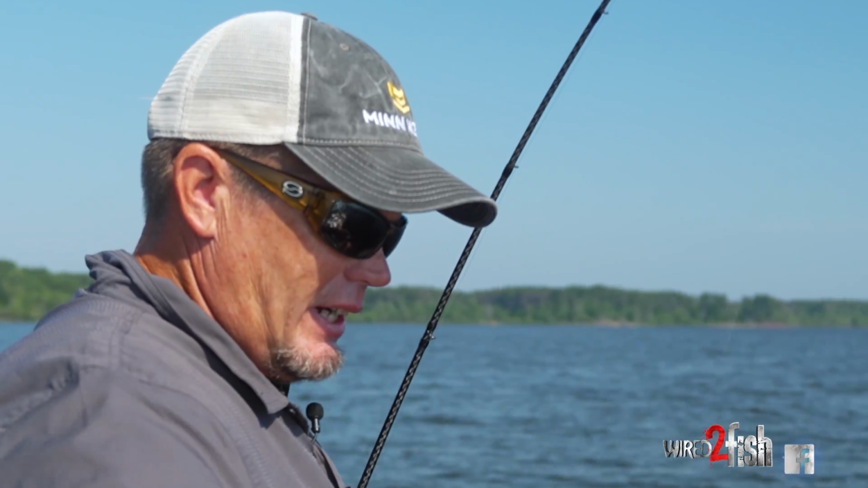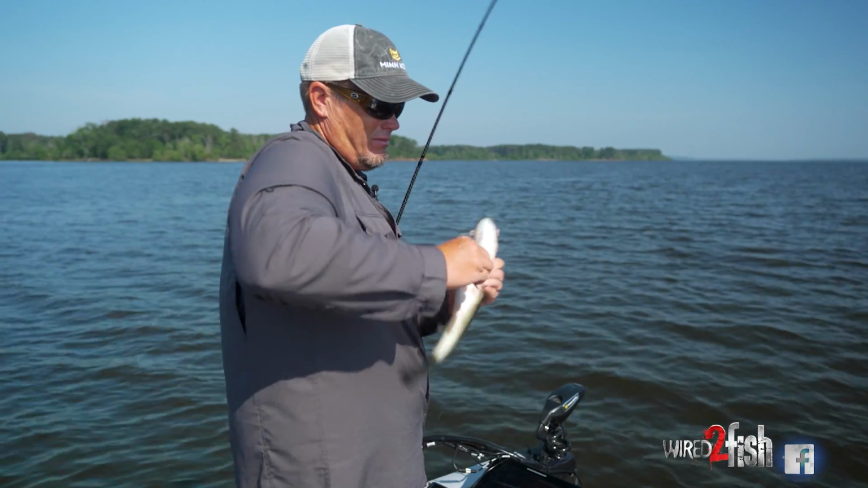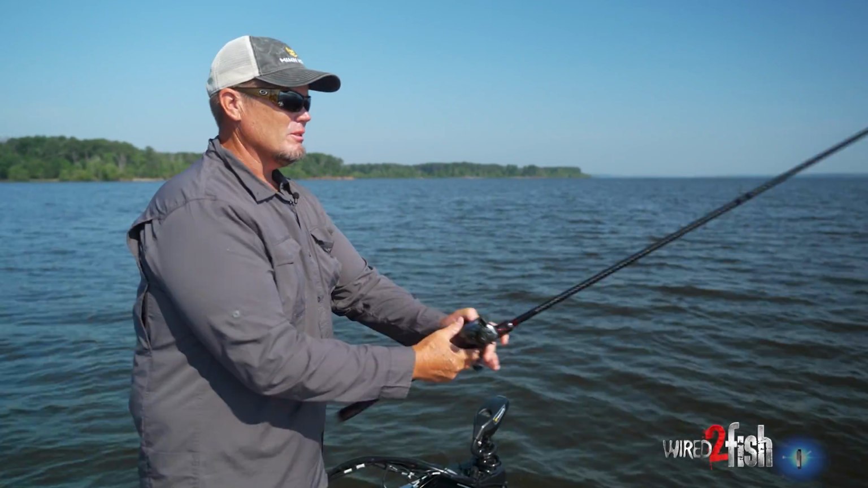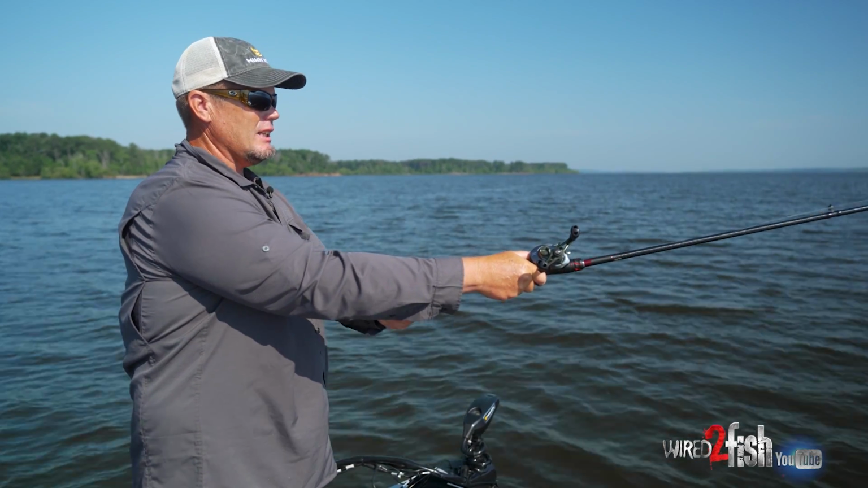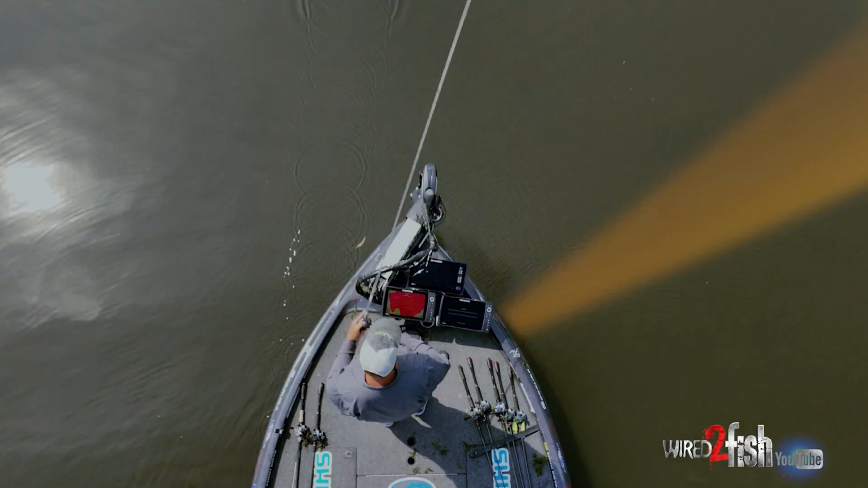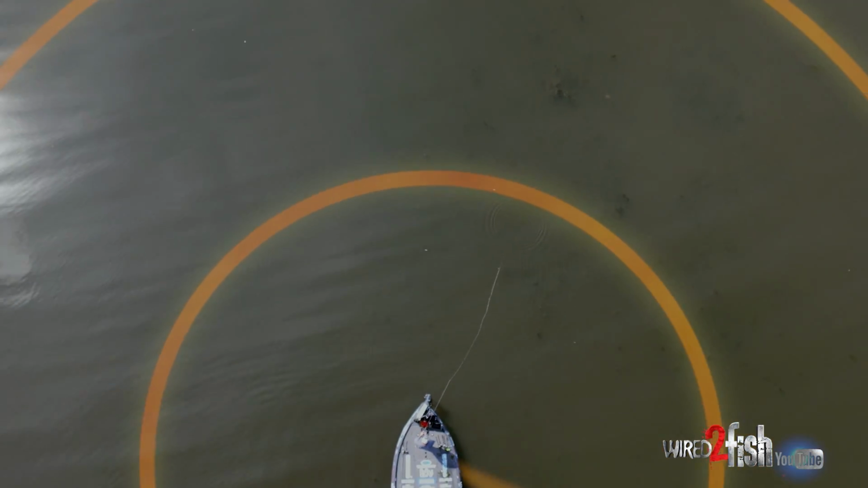You want to get back in there fast because right now, I have great electronics, but I still rely on old school fishing. I know exactly where to throw. I'm sitting with Spot-Lock, but I know exactly where I need to cast. Keep them going while you can.